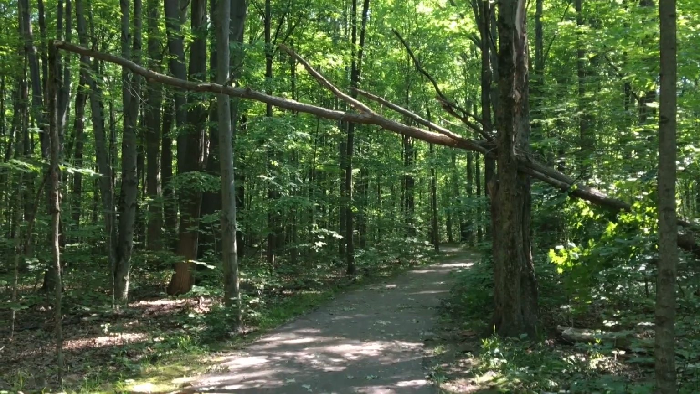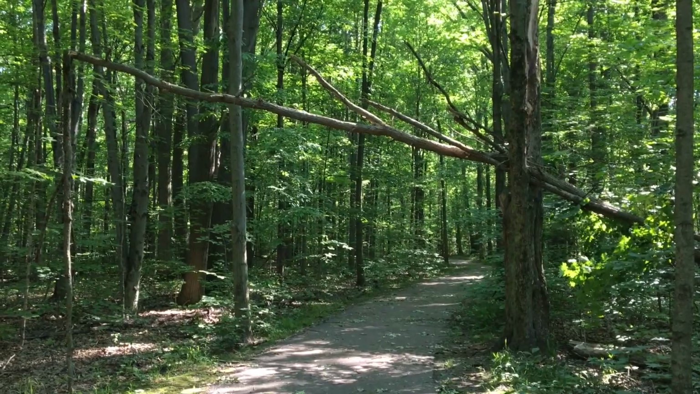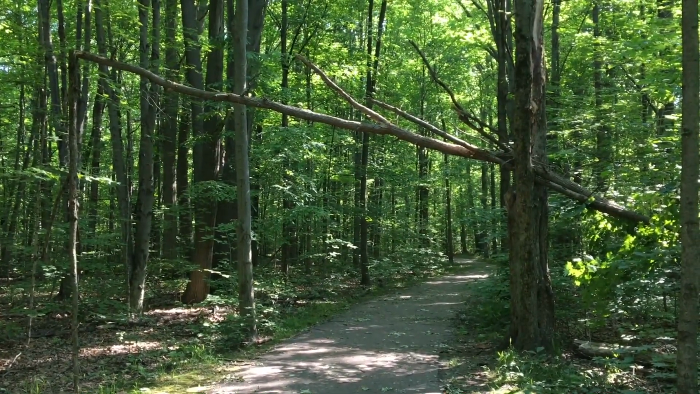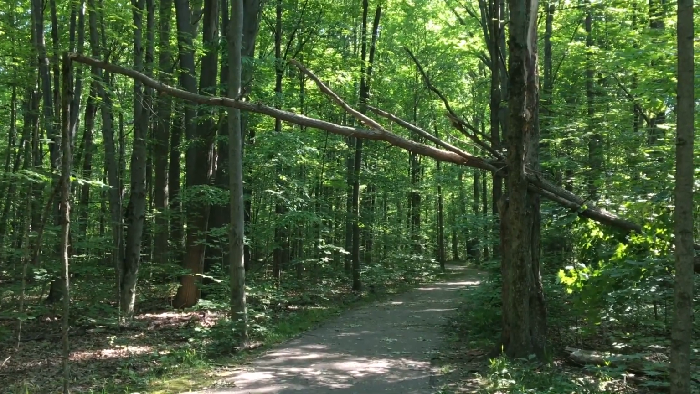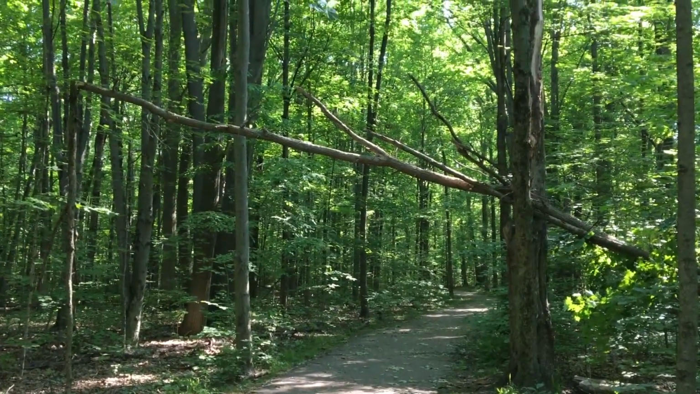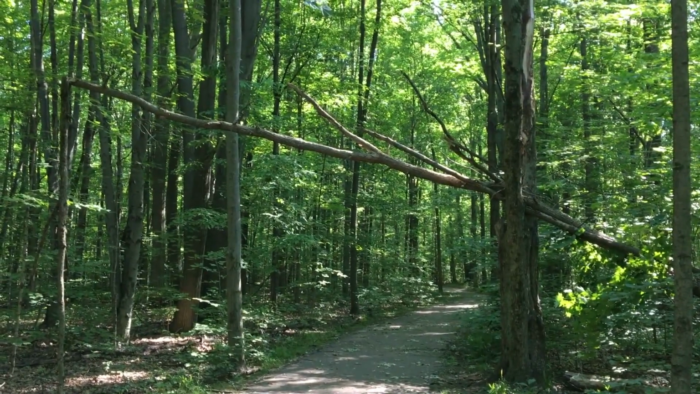Can you tell what I'm going to photograph here? How about this fallen tree that creates a perfect frame for the pathway? Do you see on the left how it's broken just at a right angle? And then it creates this arch and almost creates an H in the middle of the pathway. If that doesn't call out to me, I don't know what does.